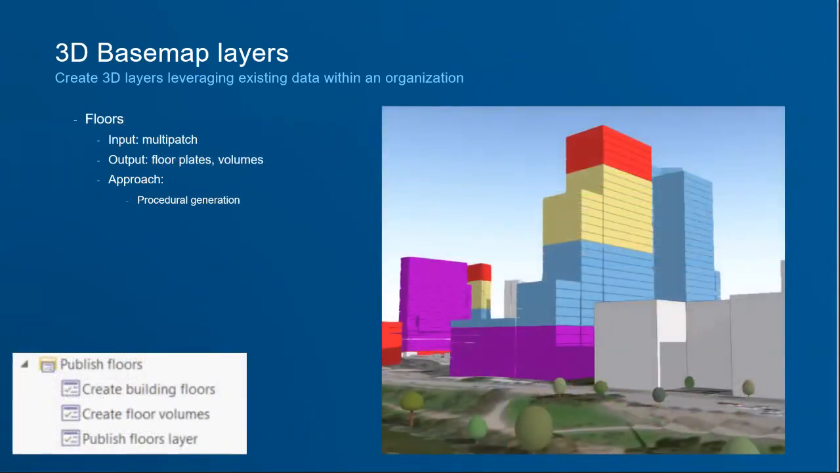Floors is pretty simple. It's just taking that multi-patch 3D building and breaking it up into multiple levels for different floors. And it just gives you the floor plates and the volumes. One thing that's nice about this is then if you have actual floor plans, you can bring those in and you can make those 3D, and you can actually go inside the building and do some maneuvering inside the buildings that I've seen. And that gets more into the indoor solution that we have.